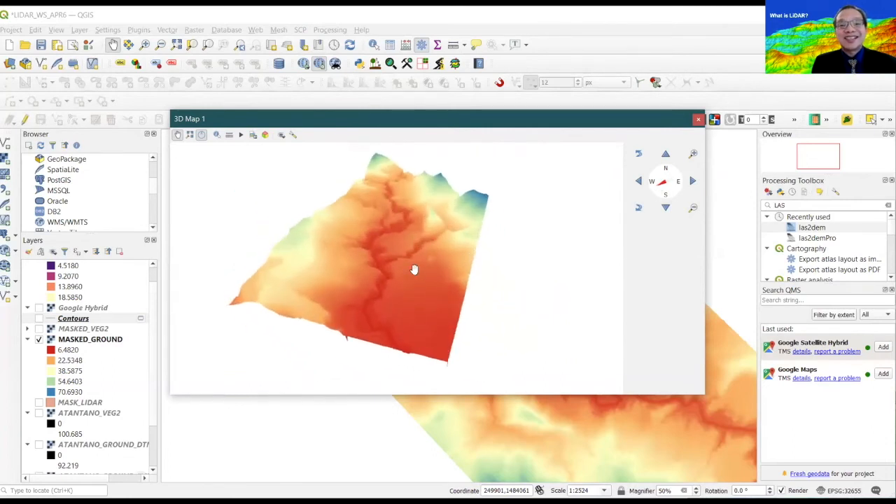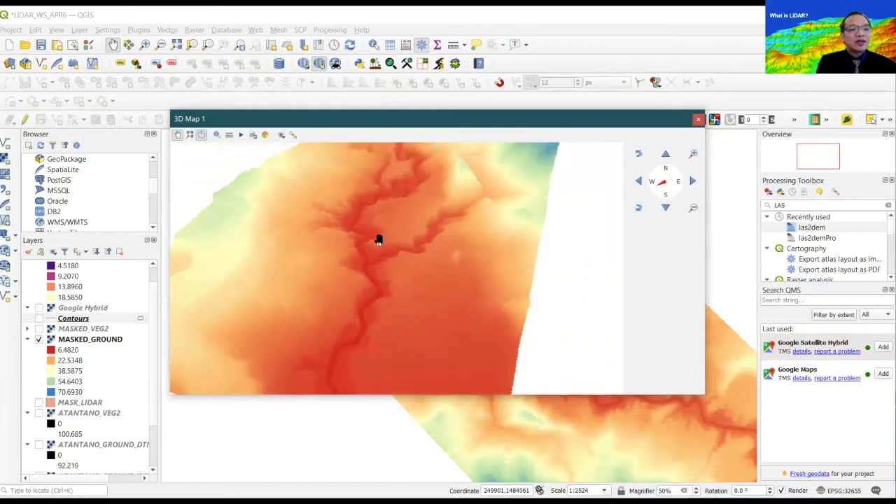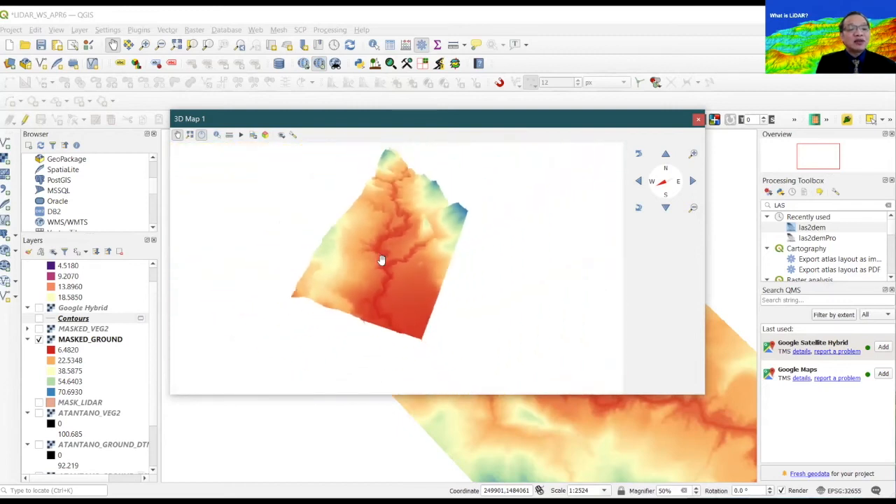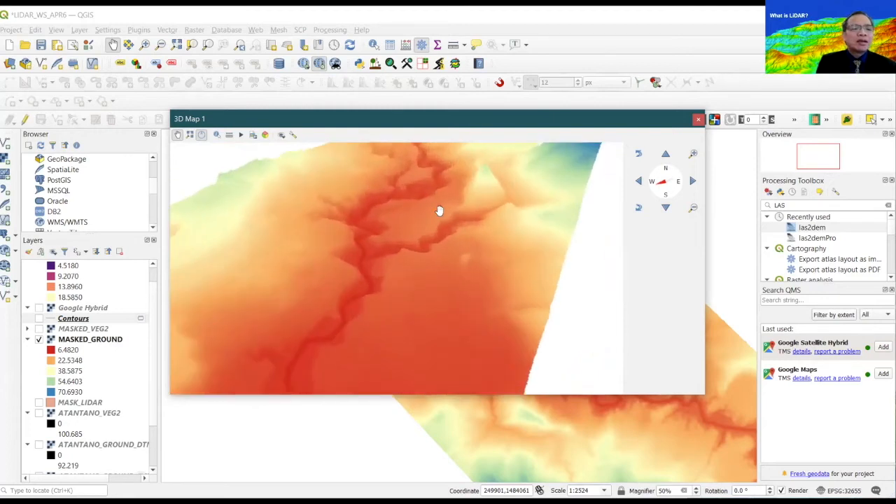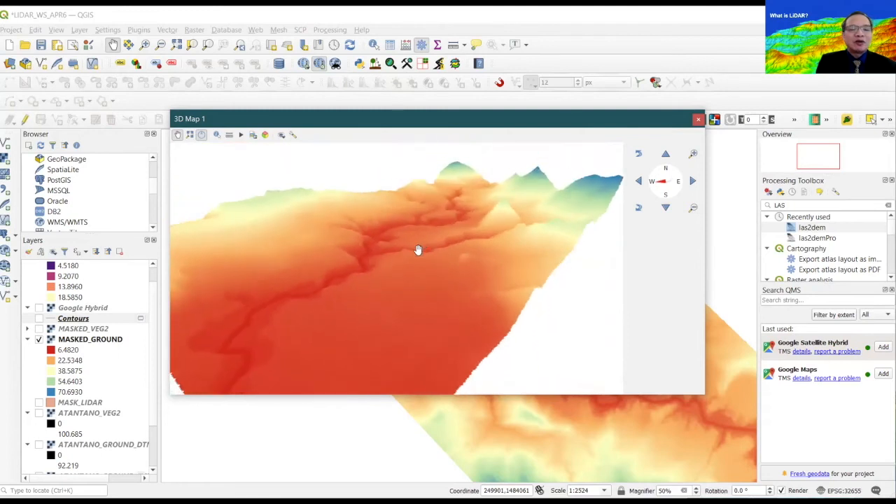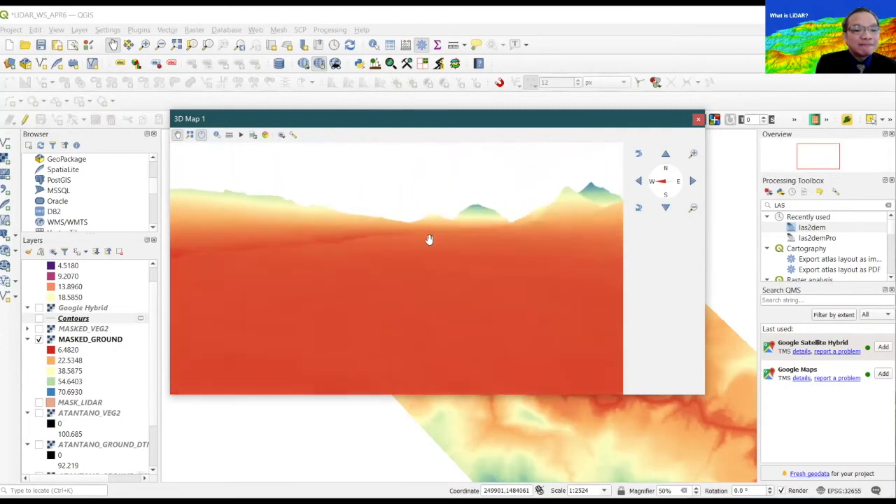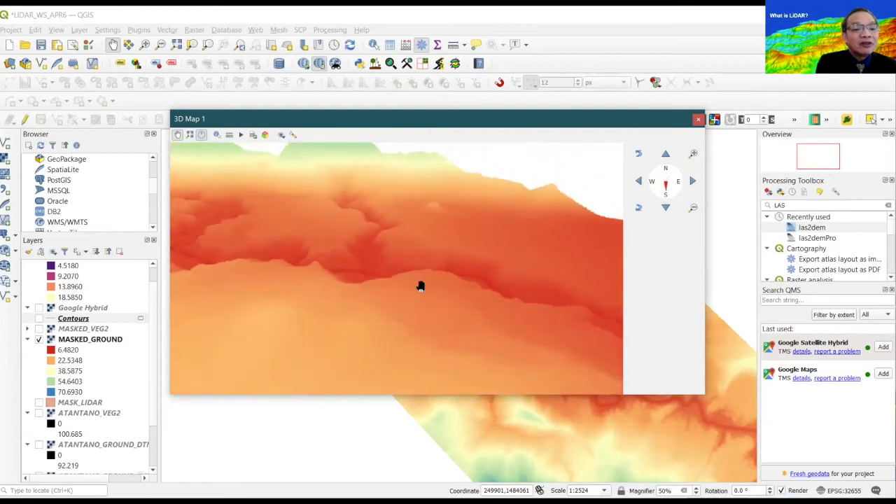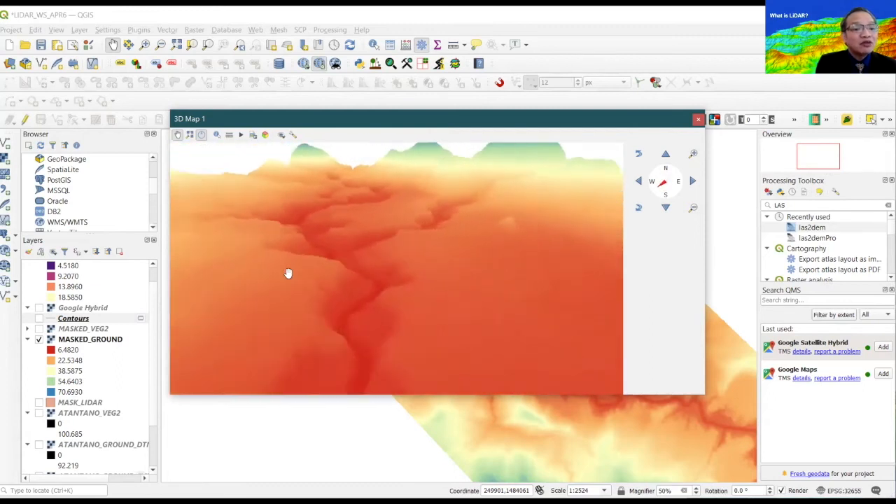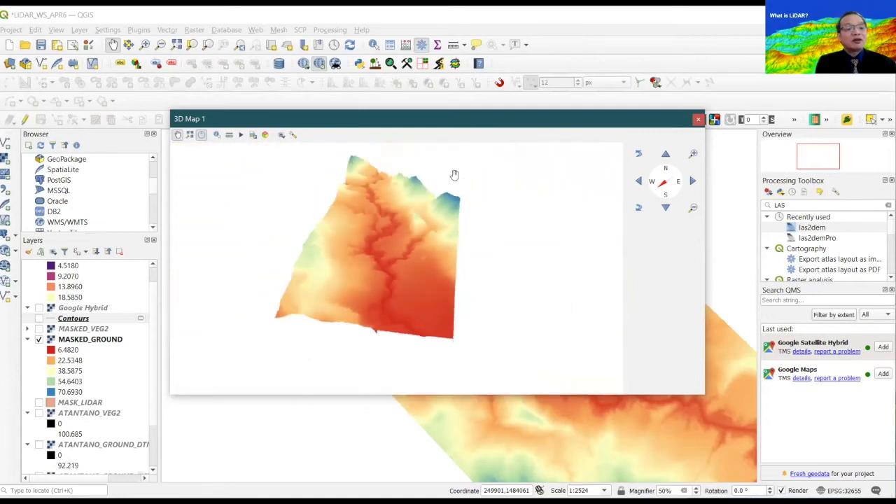So again, this is using just free and open source software. You can actually manipulate an image, zoom in and zoom out. So you can actually do fly throughs and whatever you would say. High level imaging just by using QGIS and LAS tools. You can zoom in and zoom out particular terrain.